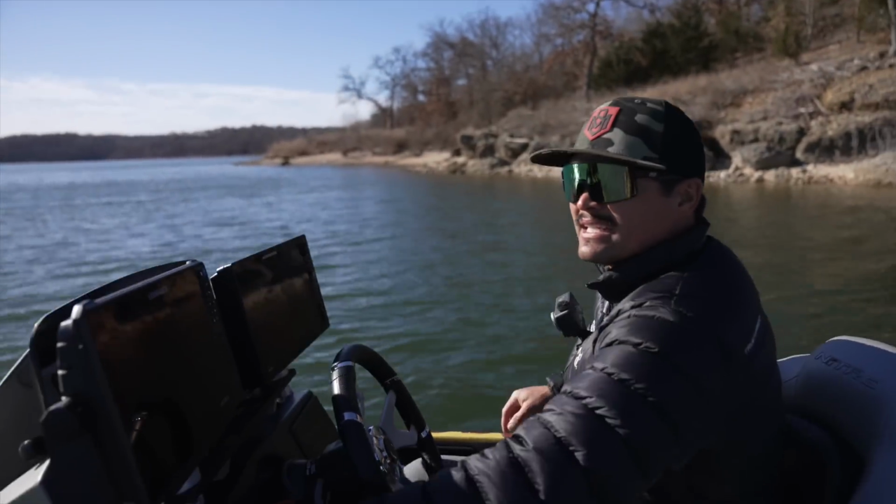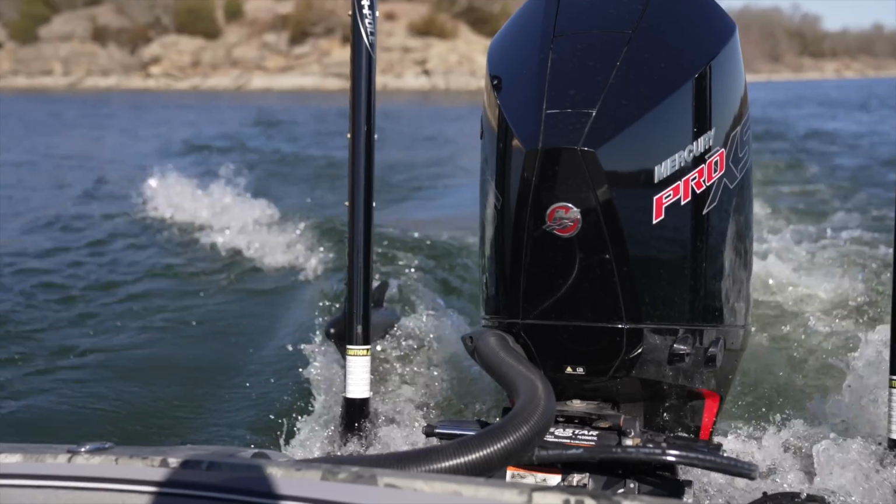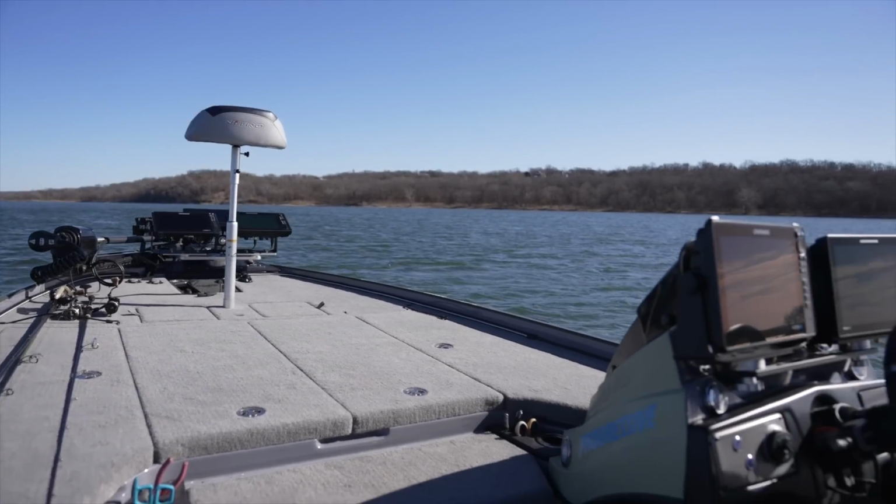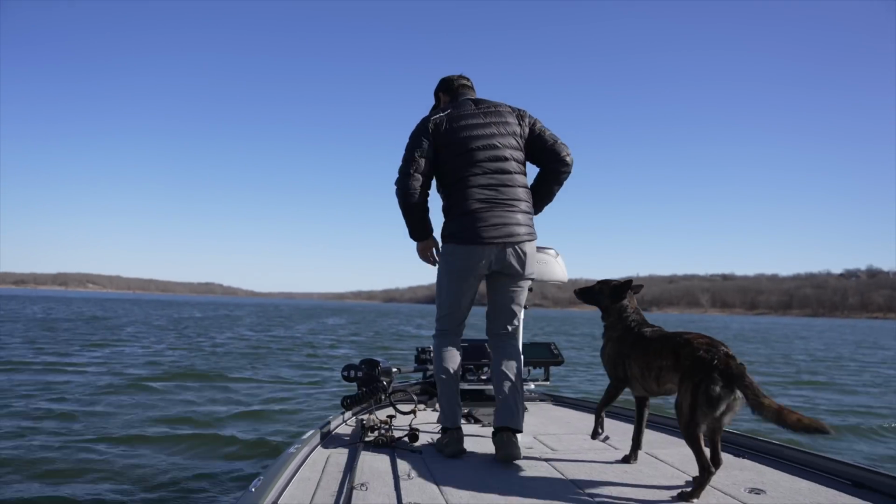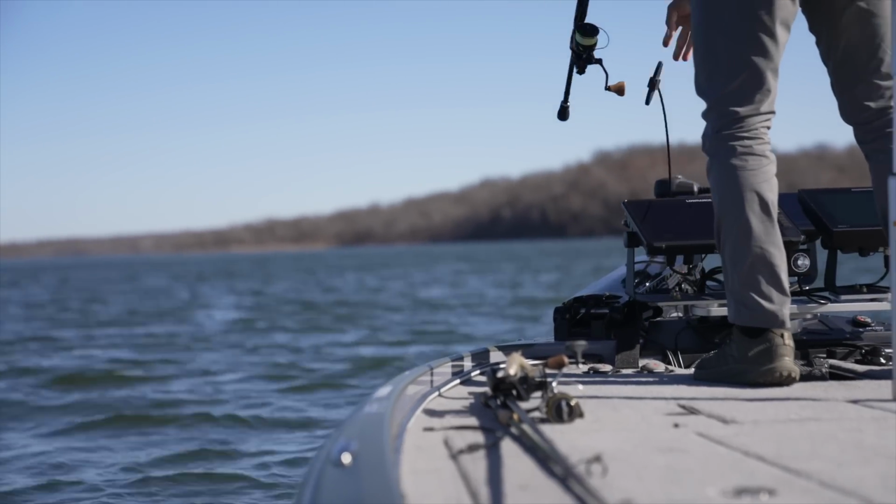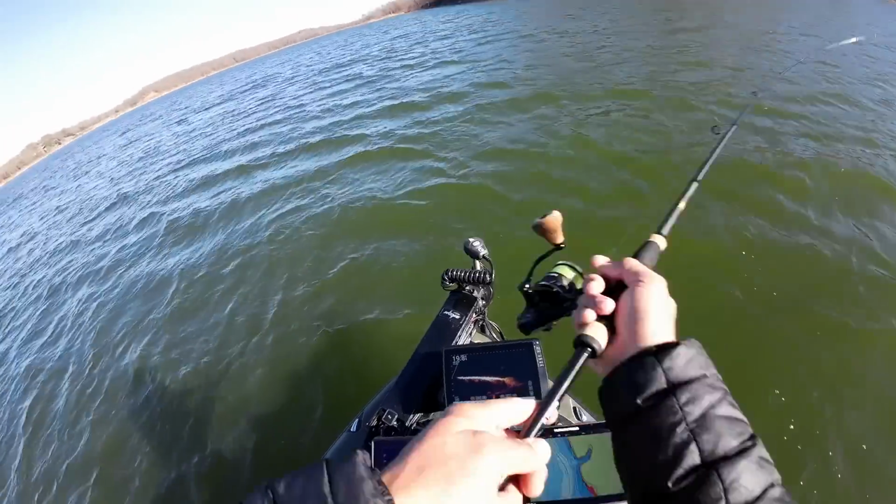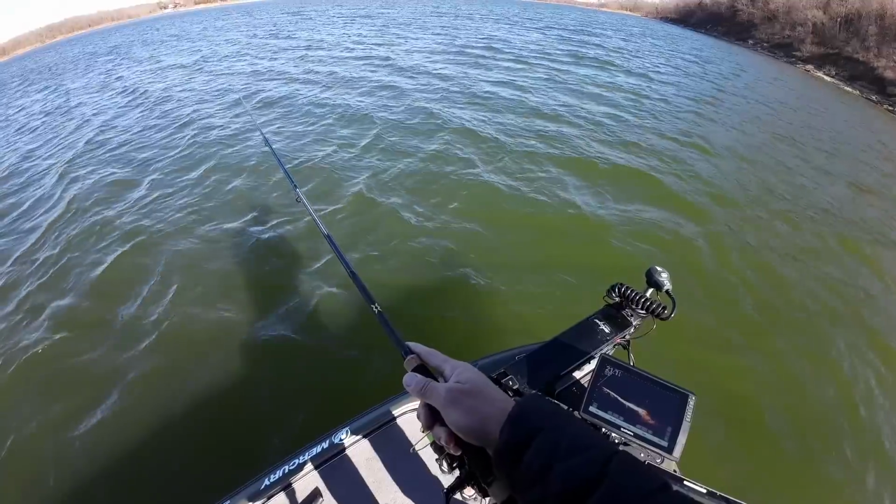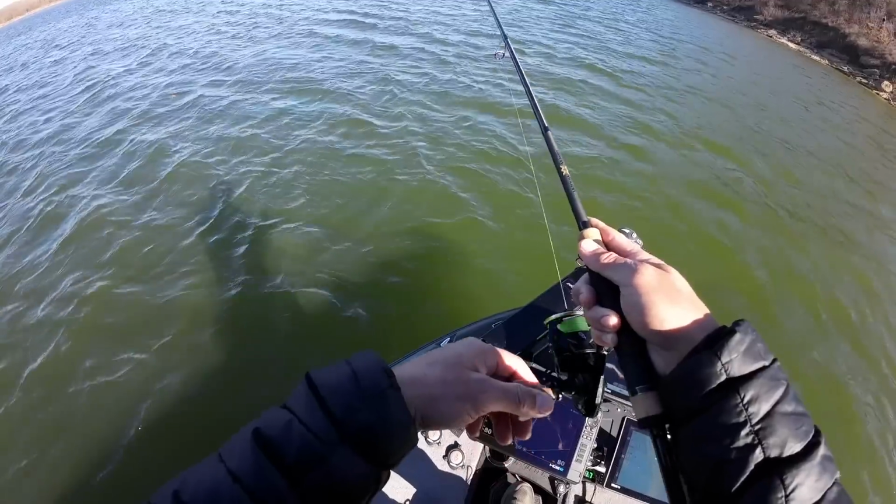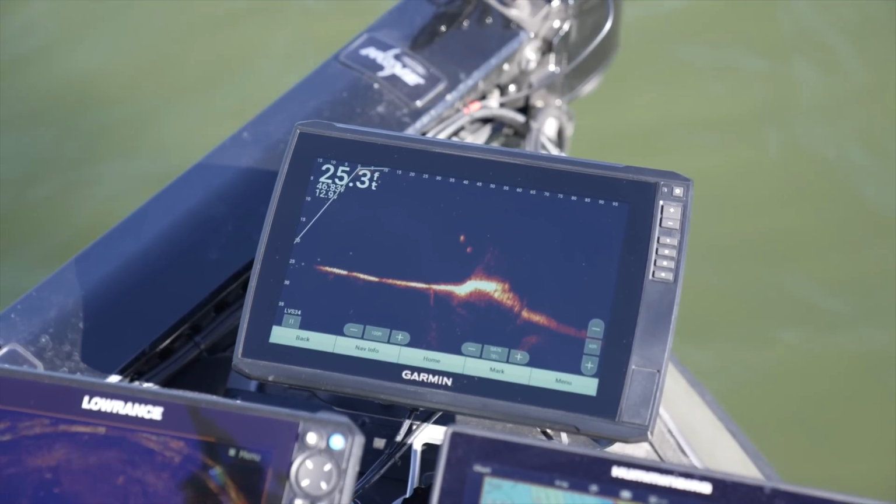Make a little move here. Eat it. Big one. Eat it. Just eat it. Oh my gosh, dude. That thing is so huge. Oh my lord, dude. 2 giants. That one's still on me.